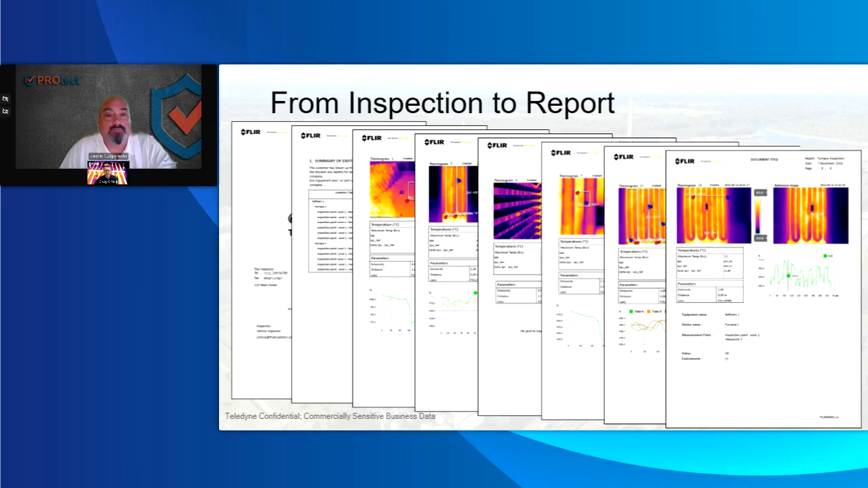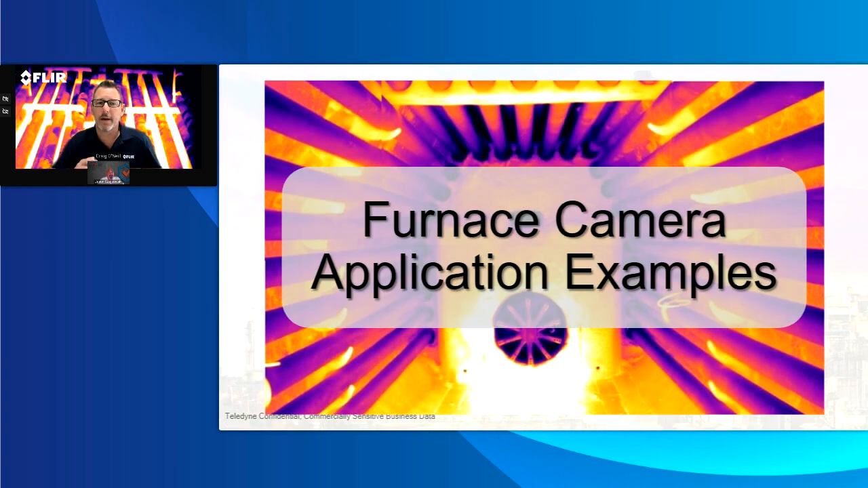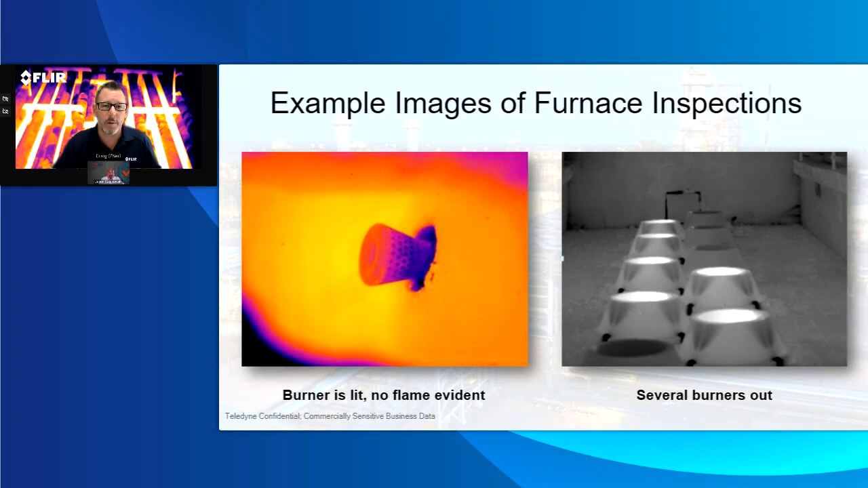Awesome, thanks. Well, I think this is where we put you into your element now, and outside of mine as the technology guy. Maybe talk a little bit about the actual application examples that we have seen throughout the time, and use your expertise in the market. I'll roll through some slides here and ask you to talk a little bit about what you see happening in these images.